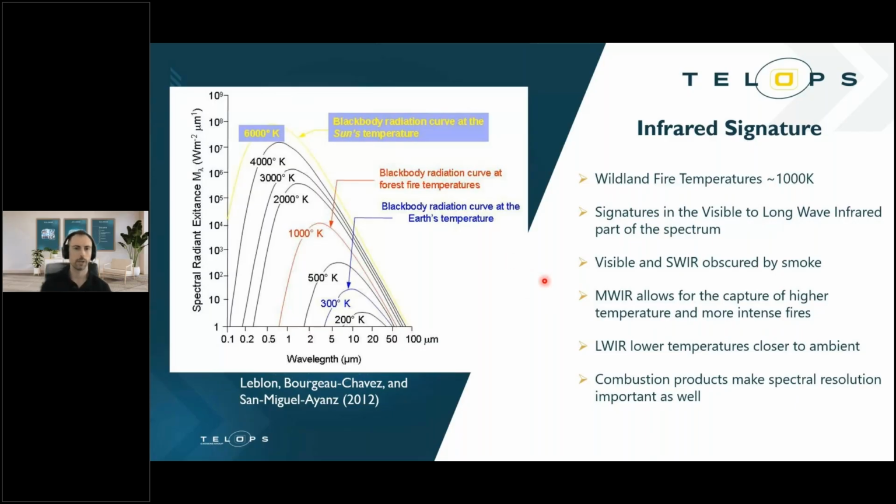We also need to take into consideration that there are other things happening within fire, within combustion, and that is the products produced from the combustion process itself. Things like water vapor and CO2, carbon dioxide. Sometimes you need a higher spectral resolution, so you need multiple sensors or multiple filters in order to observe some of those different things. We'll talk briefly about that coming up here.